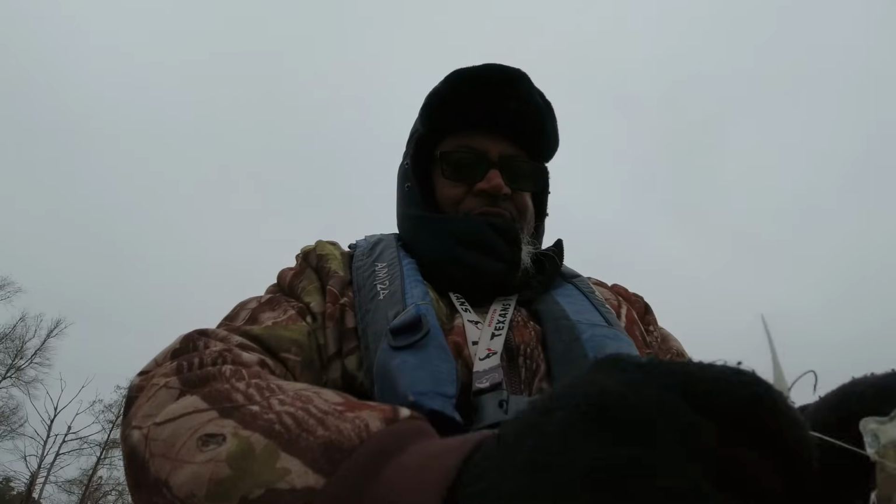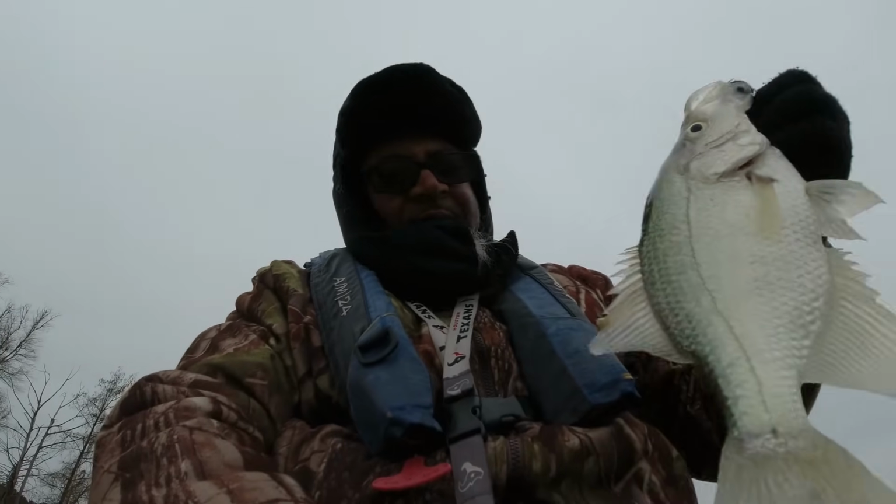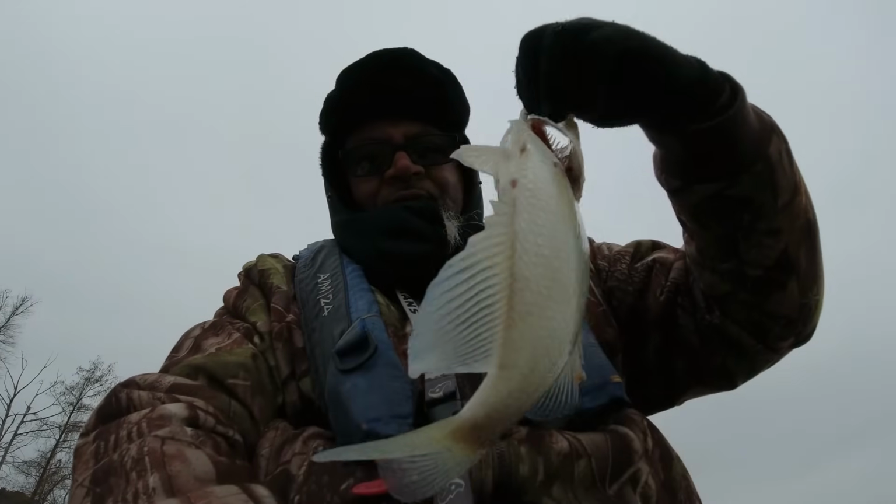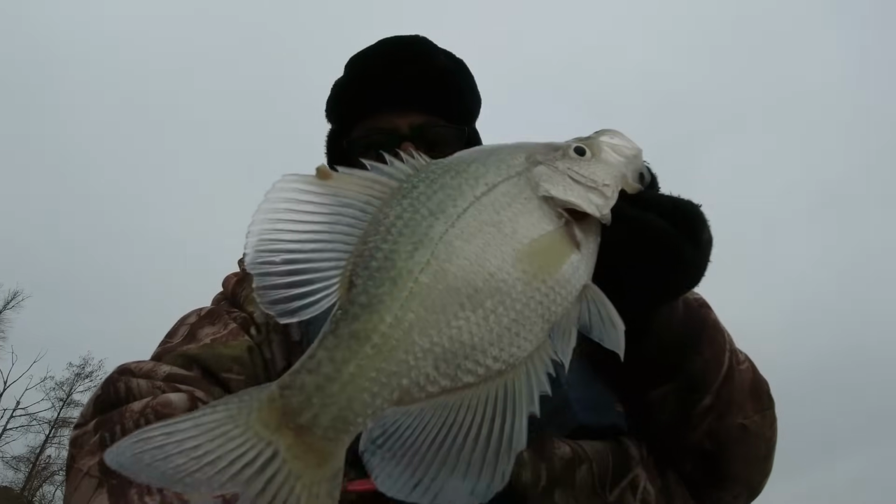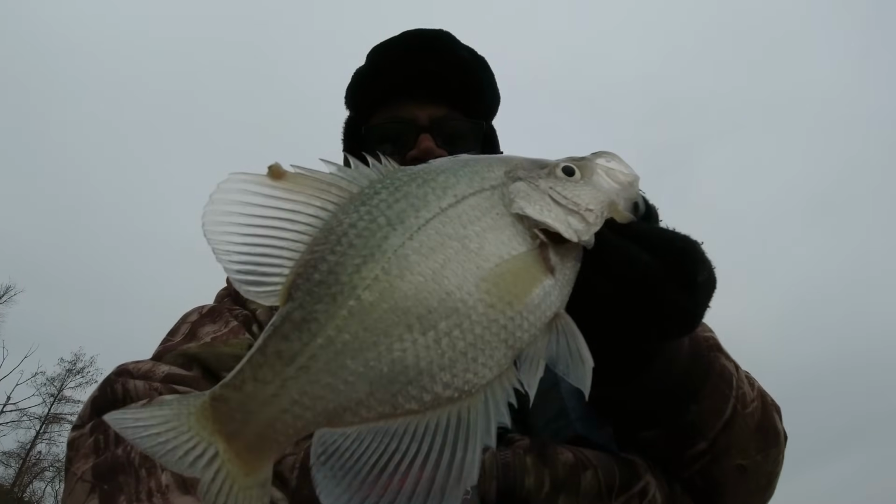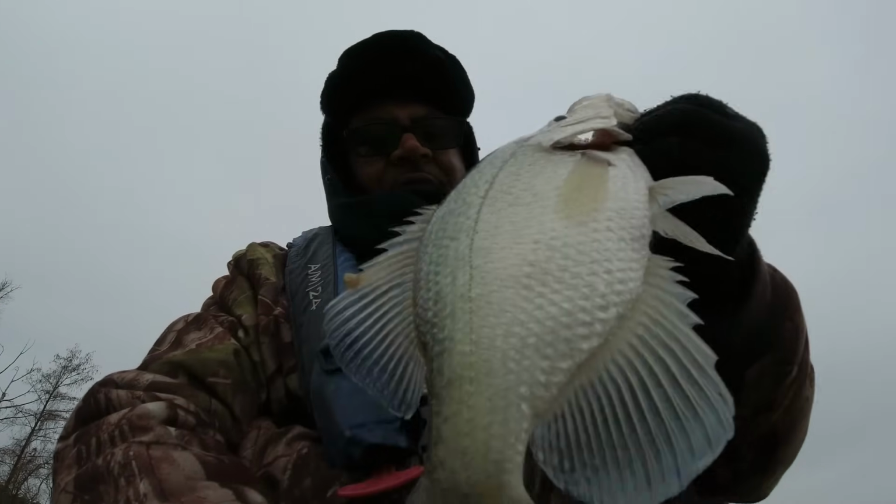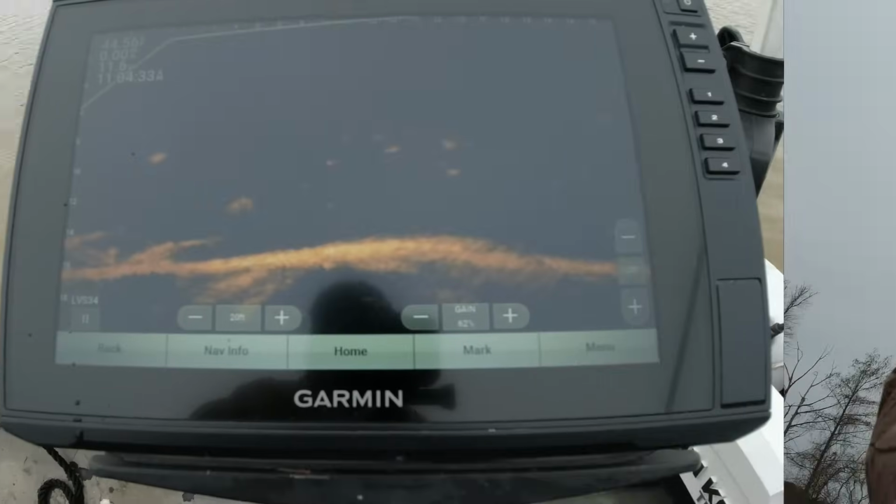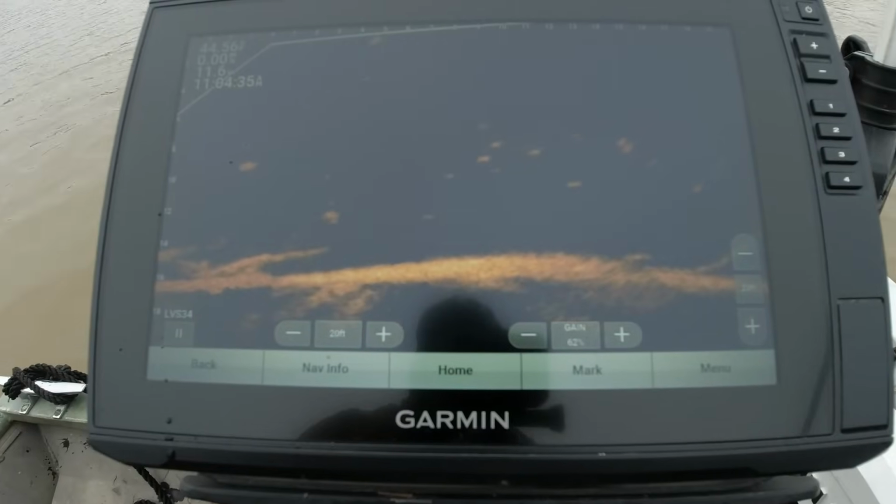This is not a giant. It's just a good filleter right here. 11.5, 12-inch fish. These are the ones we're looking for. Turn out some awesome fillets. Just a little black crappie. Hard to tell with them coming out of this muddy water. They almost don't have any color. But that is definitely a black crappie right there. All right, let's see if we can find a nut.